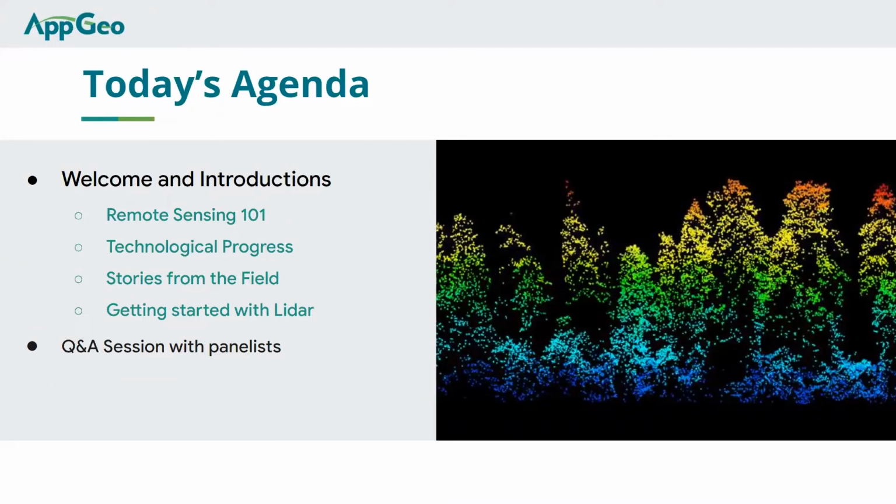We'll welcome our speakers. We'll be giving you an overview of remote sensing from a LiDAR perspective. We'll be looking at some of the improvements in the technological field of LiDAR and sensors and give you a sense of where this industry is heading and what's at the cutting edge.